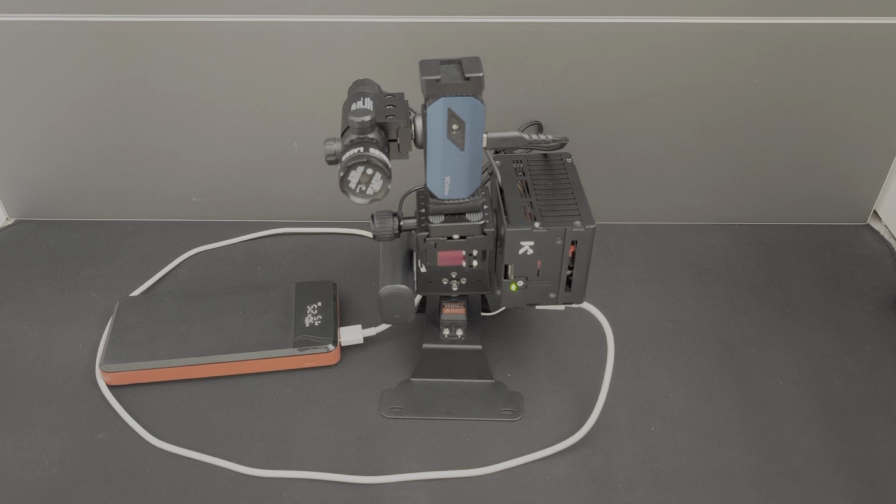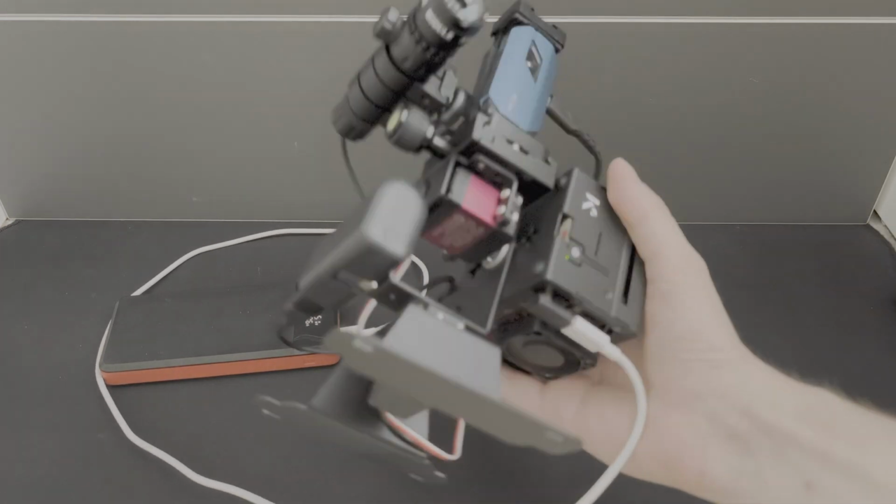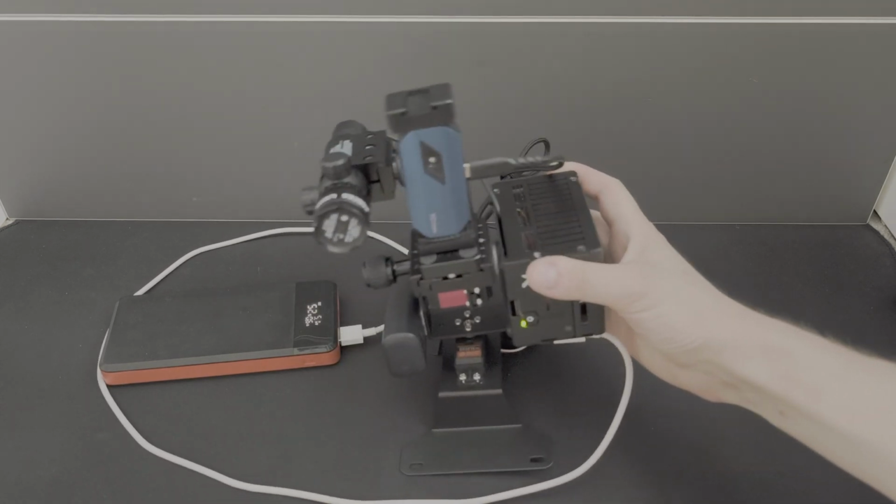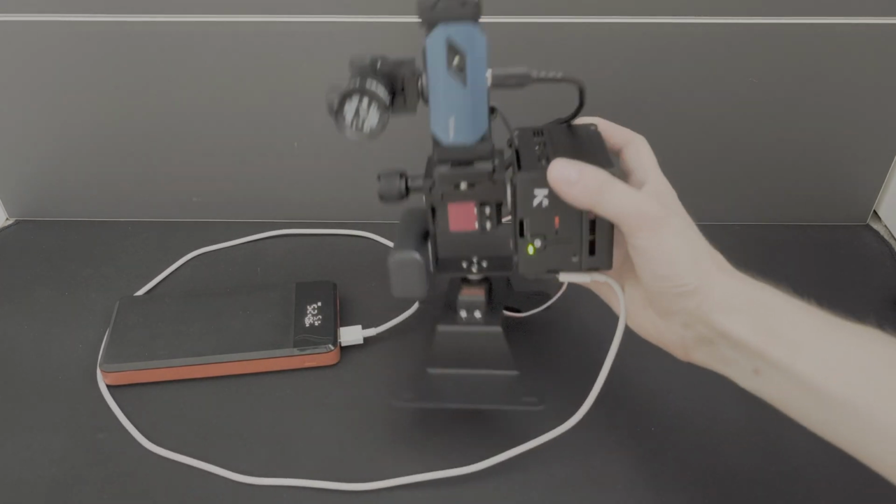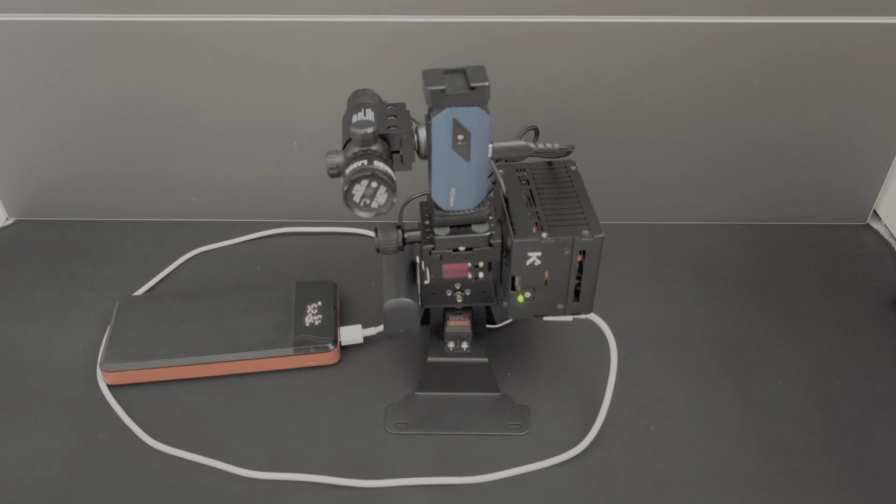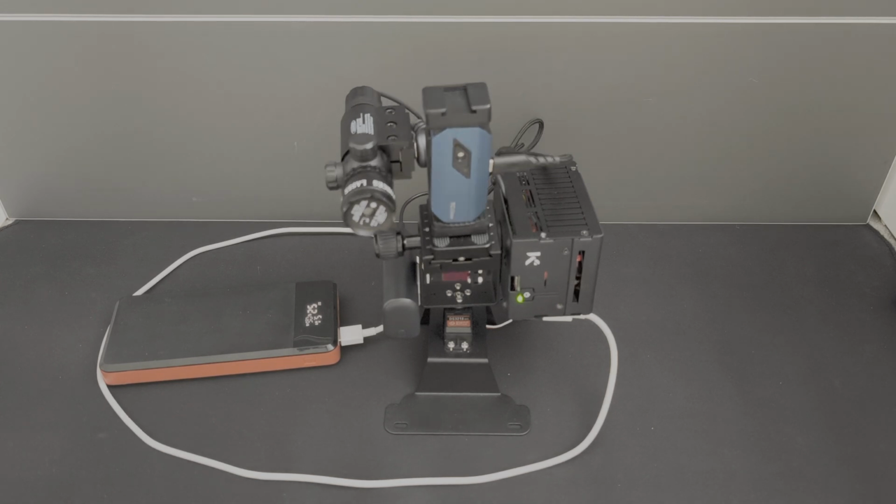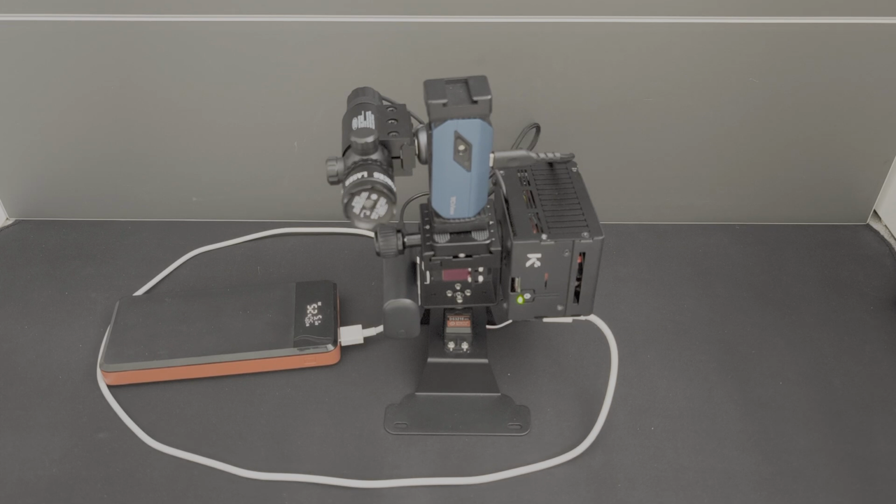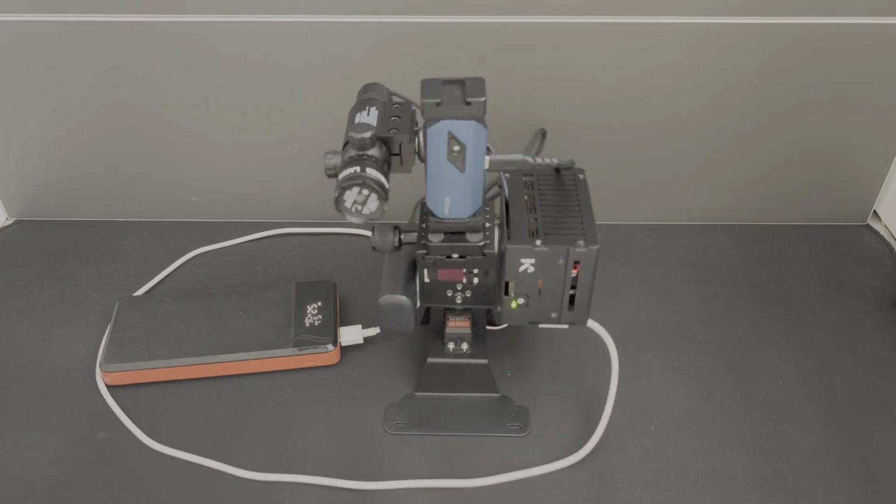So what I realized I needed was to build a robot with movement. As you can see, the robot in front of you has two servos. Each servo has a weight rating of 20 kilograms. We have one down here and one up here. This enables the robot to move in 2 degrees of freedom. As you can see, the camera can be rotated down and up, and it can also be rotated horizontally, left and right.